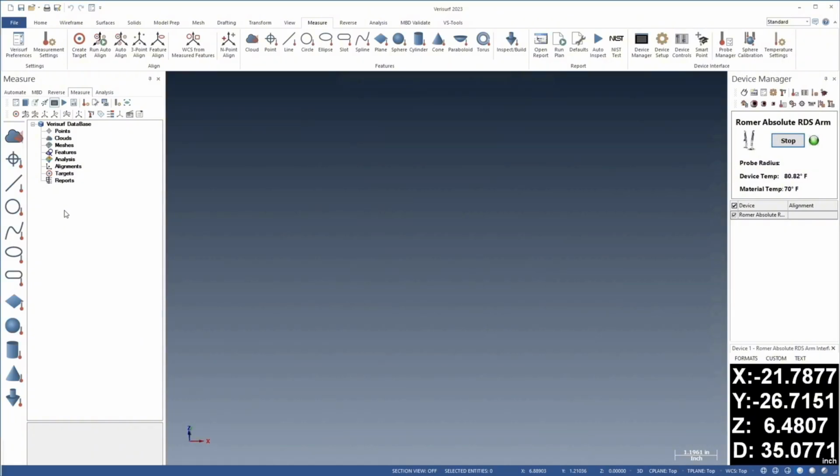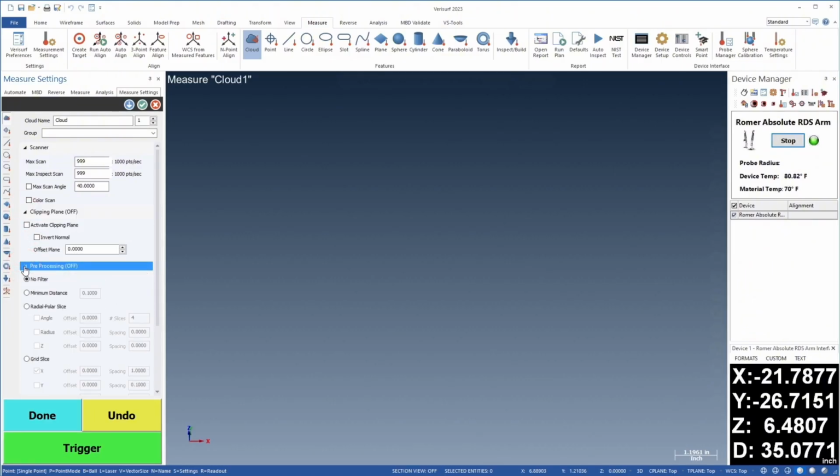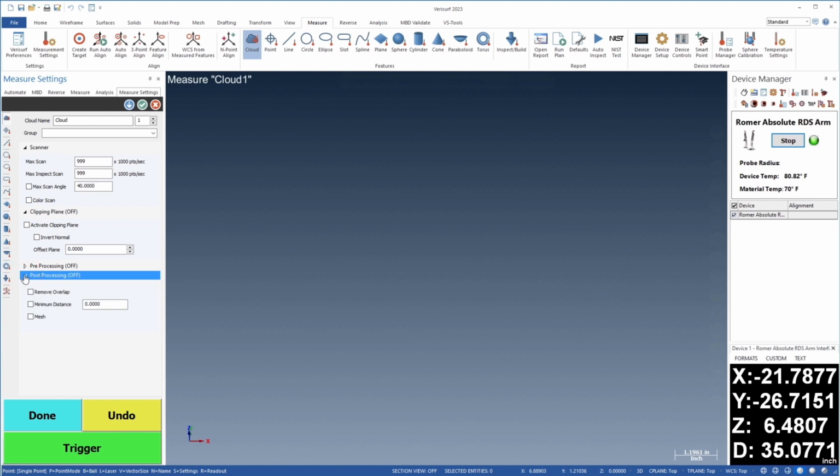Verisurf simplifies point cloud measurement with non-contact scanners through the use of a new measure function featuring dedicated scanner controls. After choosing cloud measurement, the scanner controls, including scan rates, clipping plane, and pre- and post-processing filters, are displayed conveniently on the Measure Settings tab. This new arrangement simplifies scanning measurements by providing direct access to the controls.